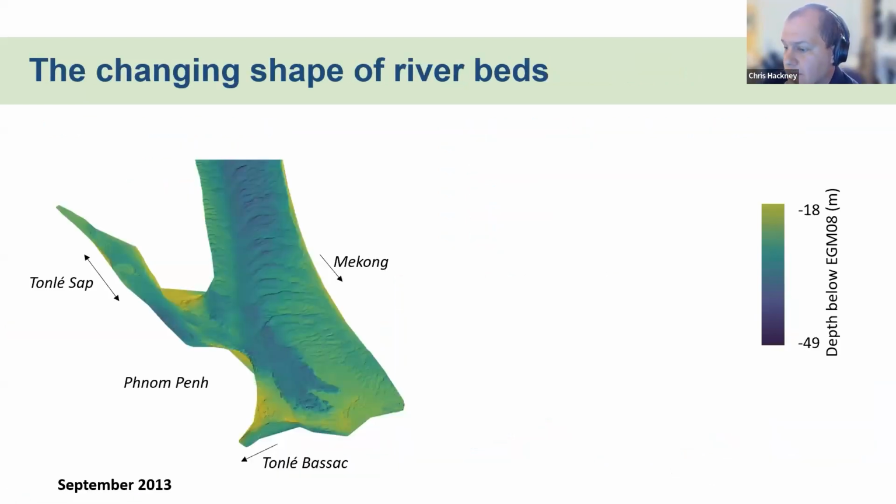So if we look at that multi-beam, this is the survey from September 2013. The Mekong River flow is from the top down to the bottom. And this is in Cambodia, where Phnom Penh, the capital city of Cambodia, sits just on this kind of confluence of the Tonle Sap and the diffluence of the Tonle Bassac. What I hope you can see in this image is that there are these natural dune systems down the middle of the riverbed. These are sand dunes. You can see the crest lines. The blues here are deeper. The yellows and greens are shallower depths. There's a bit of confluence scour, but this is what we would expect from a natural large river system. At this point, there was limited sand extraction in this area.